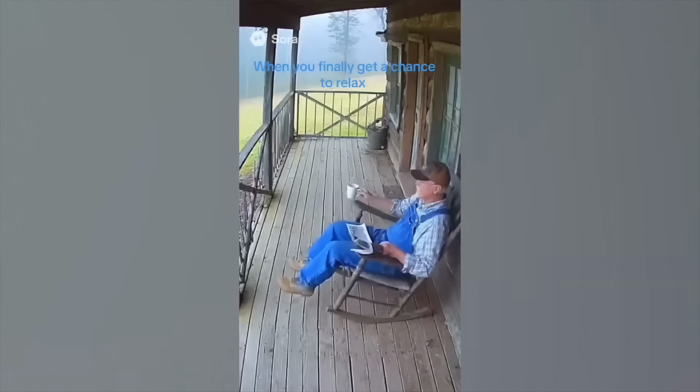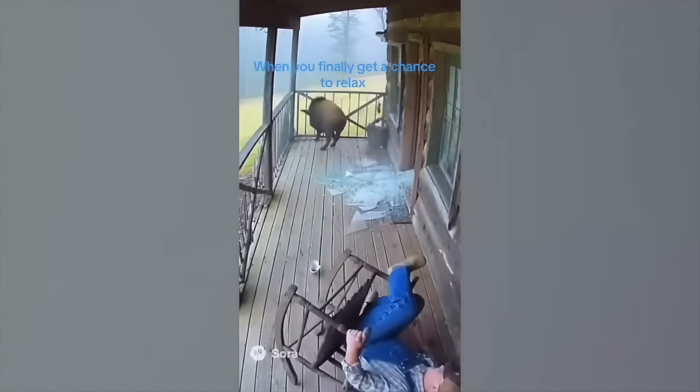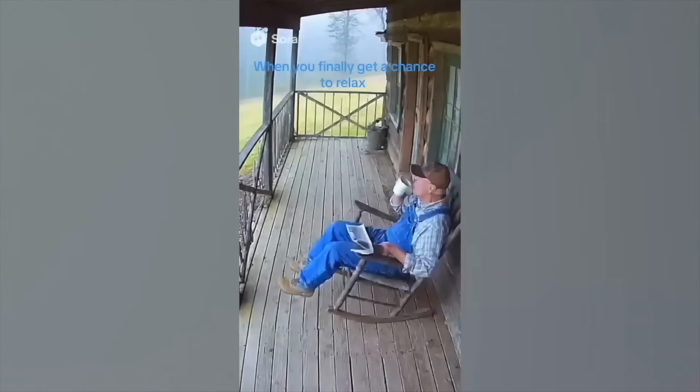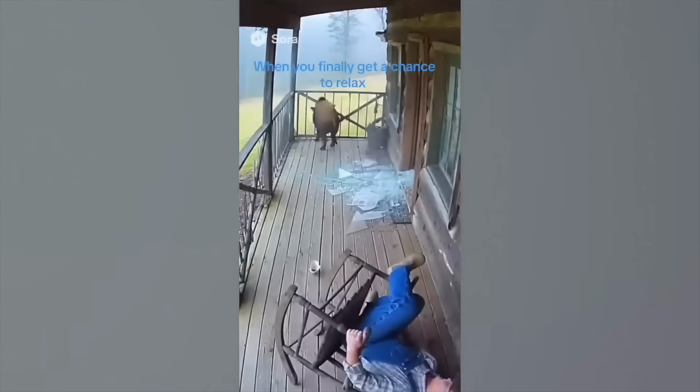I'm sure by now most of you have seen these things. The Sora update, I mean, they are so realistic. You see a lady hanging out with a bear on her front porch. You see a cat riding a warthog. I mean, there's just all types of things. But look at this one. Like, this one feels real. I think we can probably all relate to this a little bit.